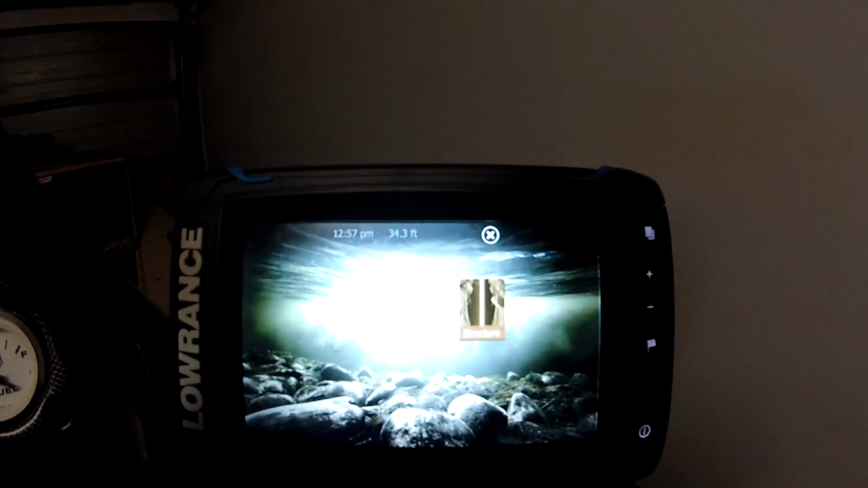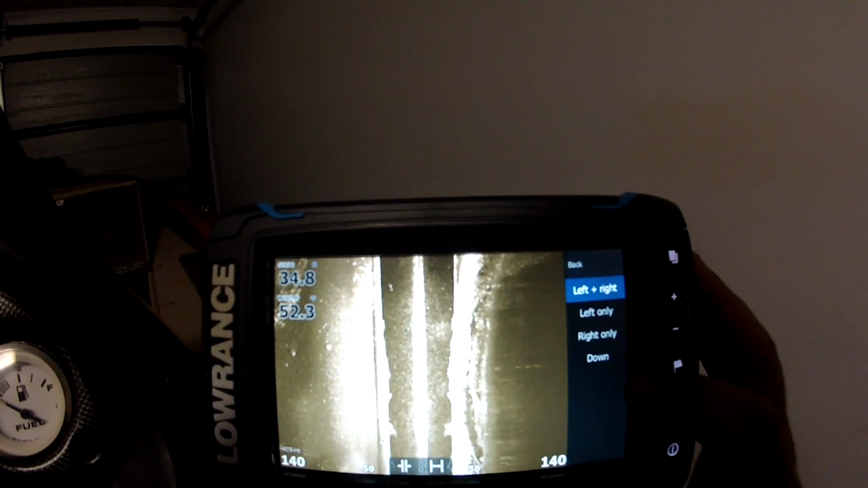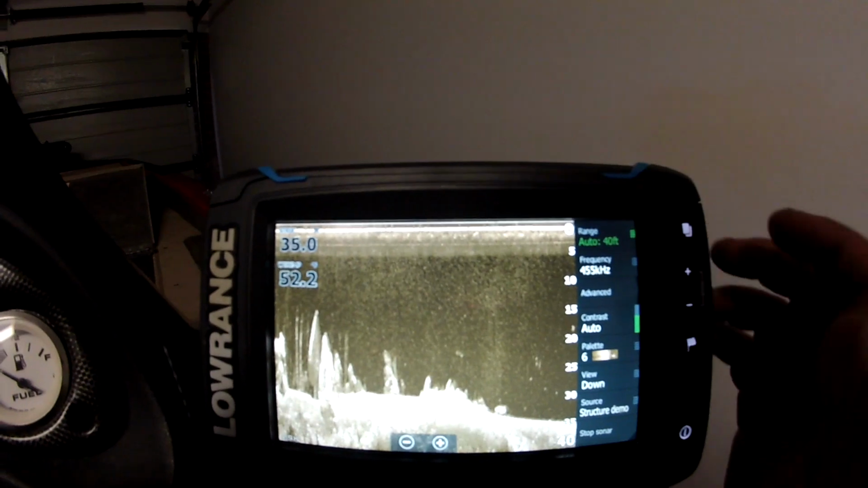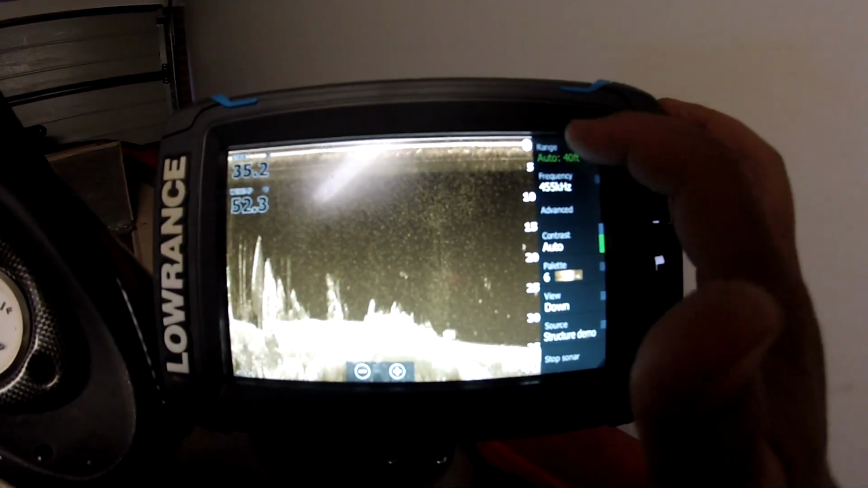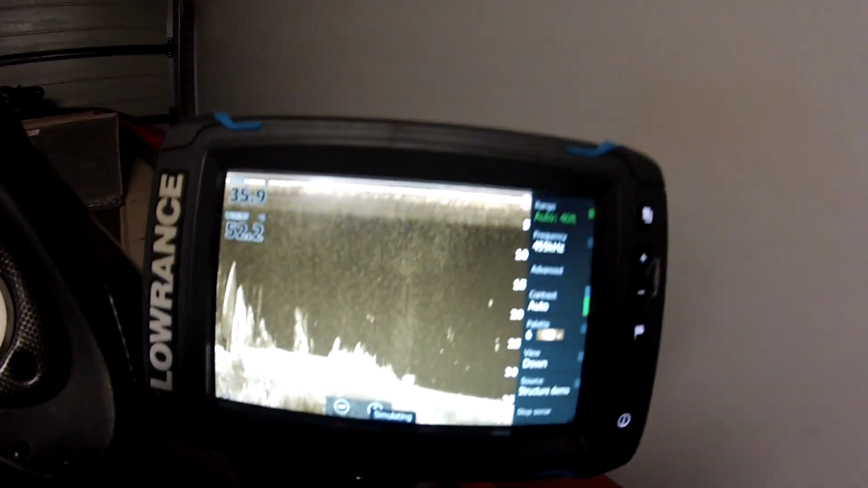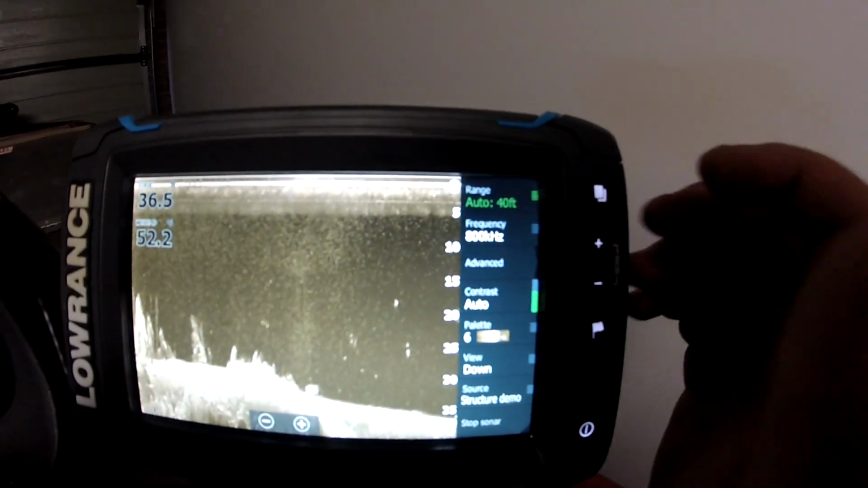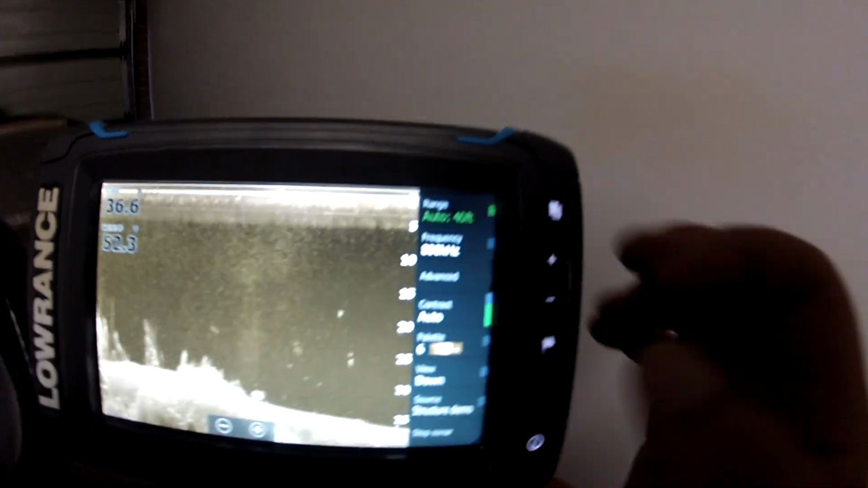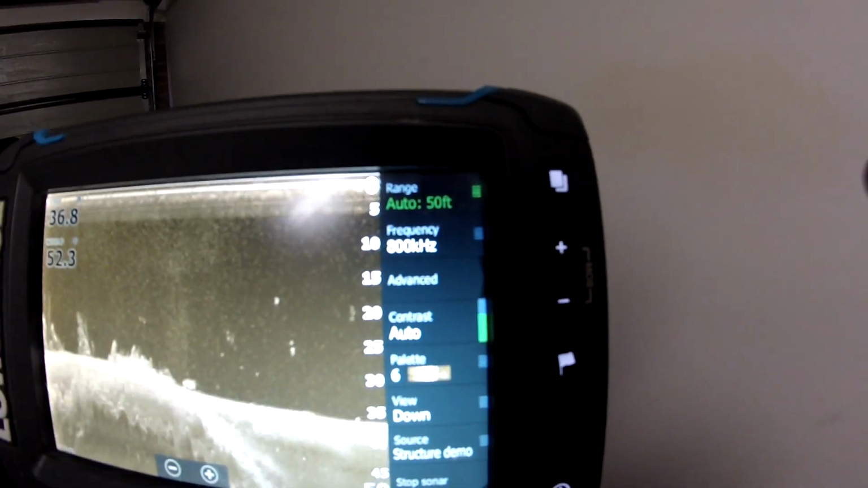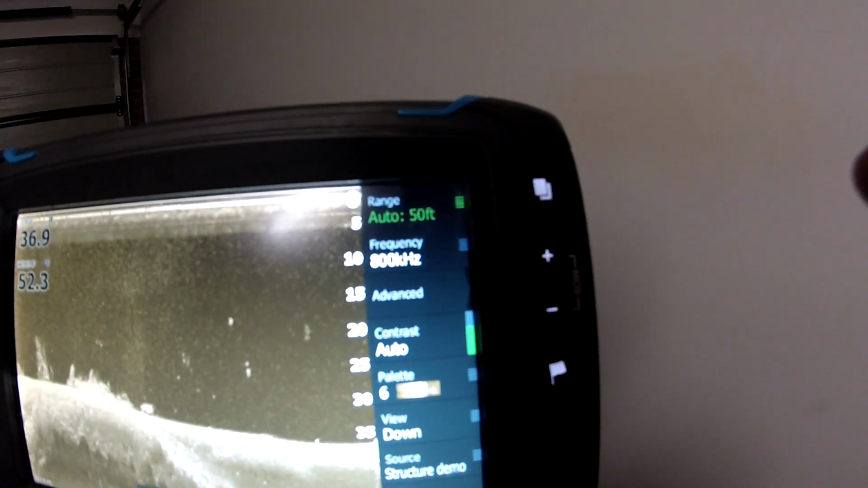Alright, let's talk structure scan. I'll just start with the down imaging. Range, auto. Always auto because it does it by itself, so you don't have to keep going to the sounder. Frequency 800. Now, 800 is for shallow water. Fishing for yellow belly in Eildon, you don't really want to be sounding more than 15 metres.